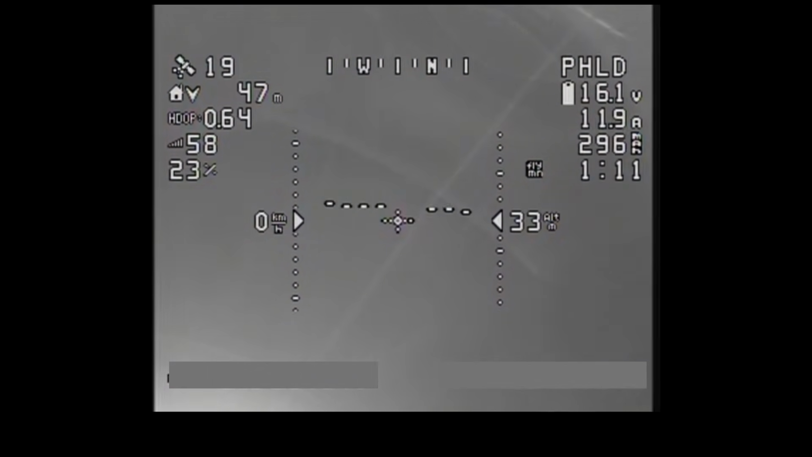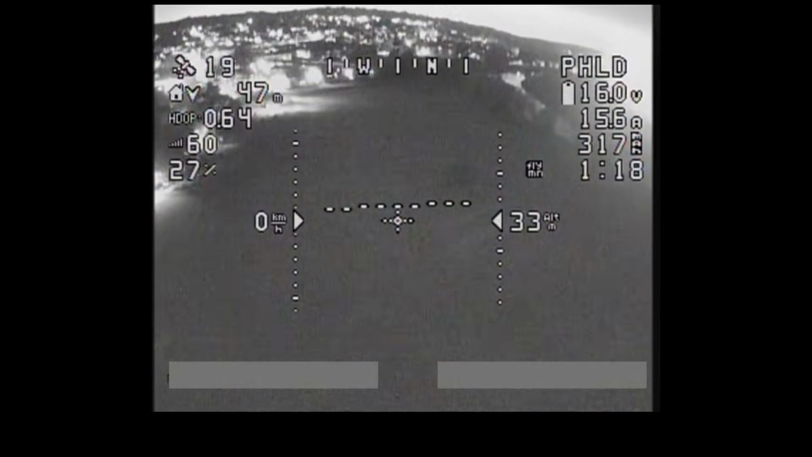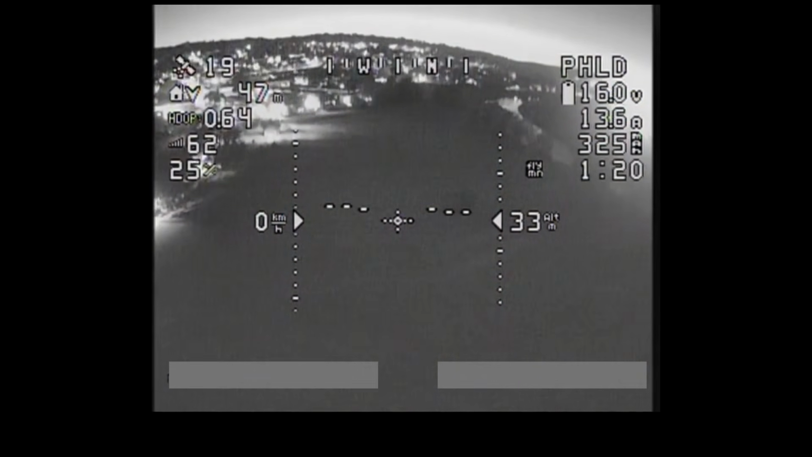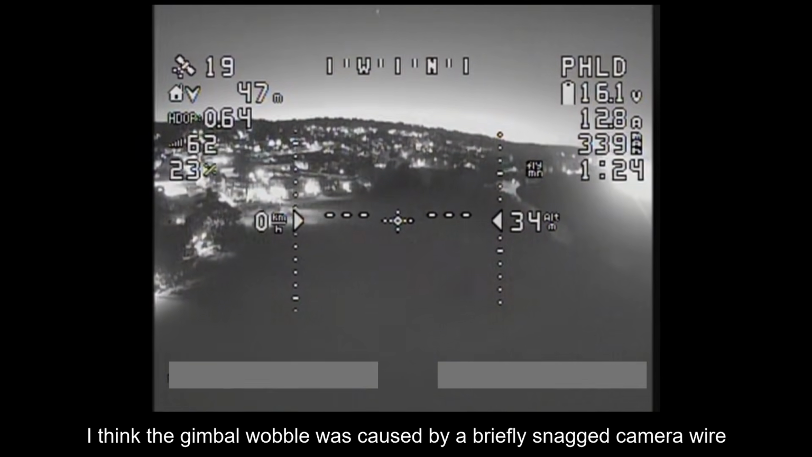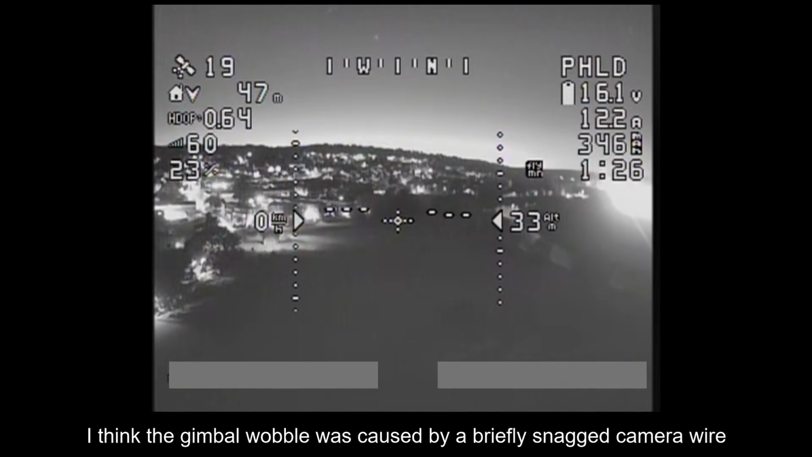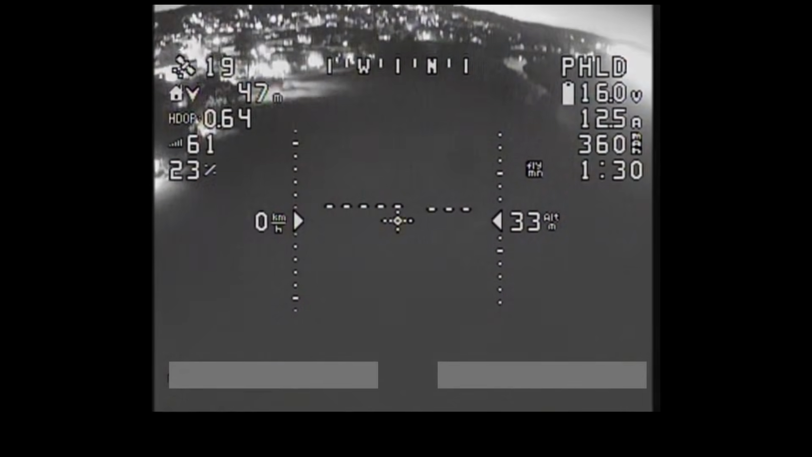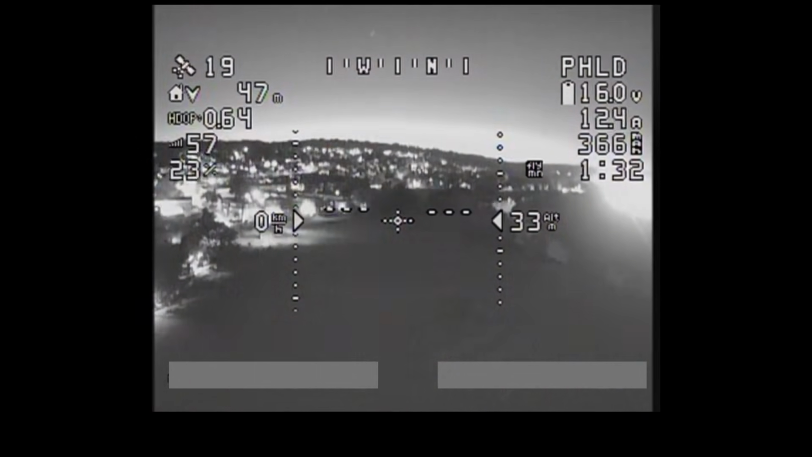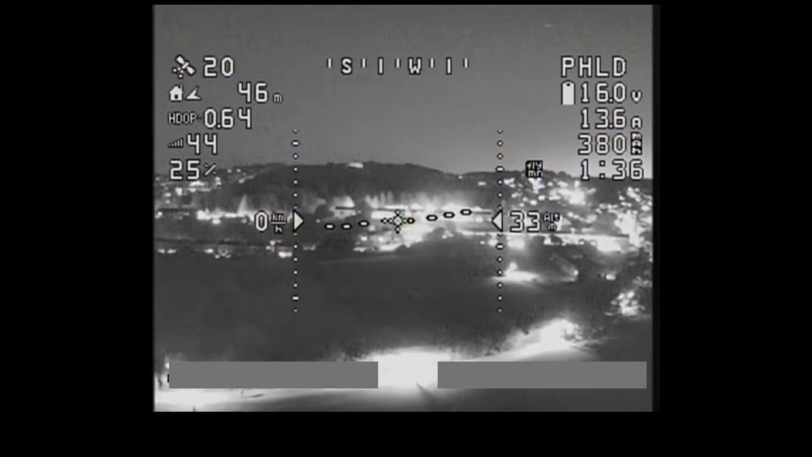That's annoying, the glare from the Flightron strobes getting in the camera view there. I'll have to move that. Gimbal's kind of wobbling a bit there. Not sure what that's all about, and I guess that's something to do with the wind. But yeah, as you can see, I can move the gimbal up and down, and then if I want to look left and right, I just use the yaw on the aircraft.